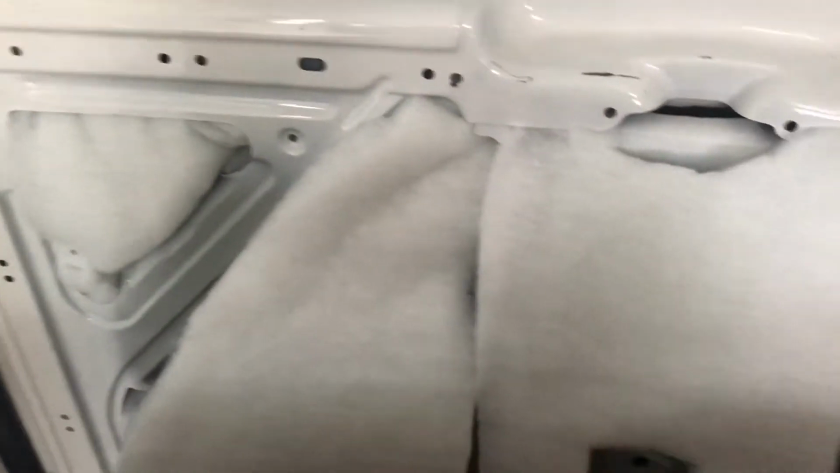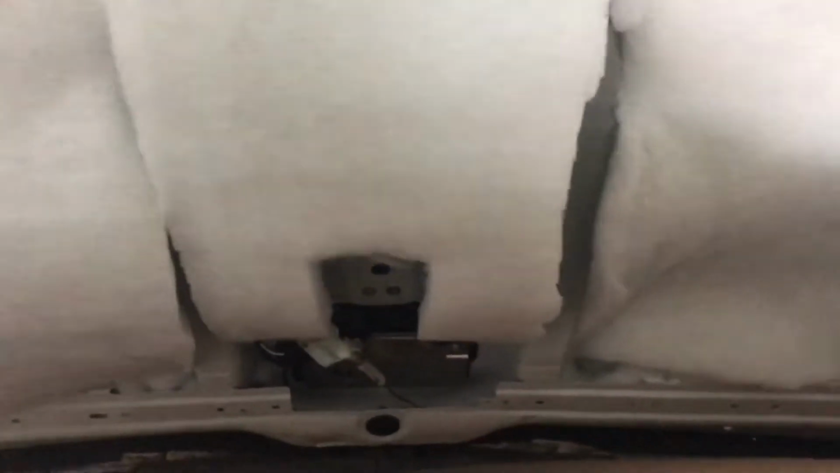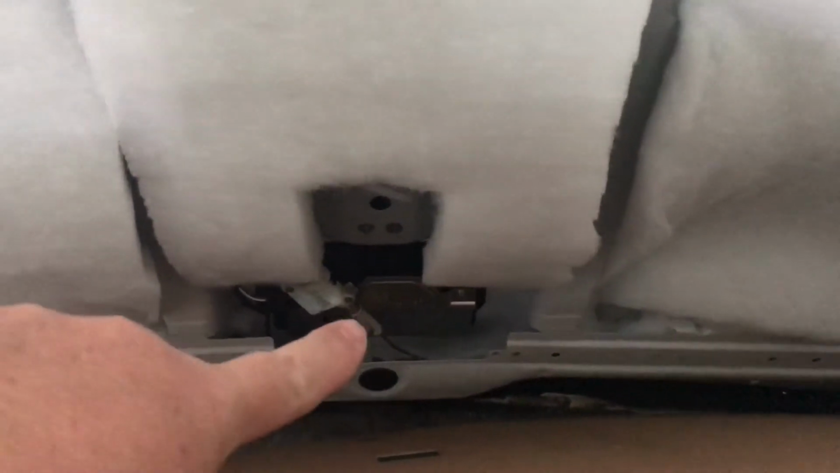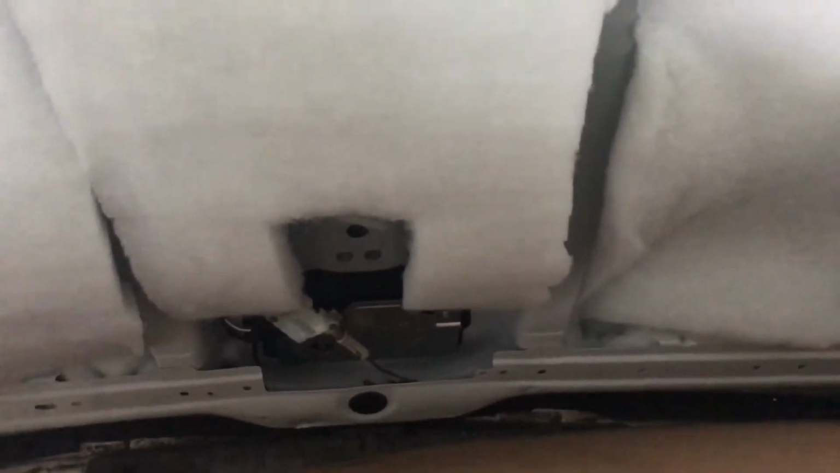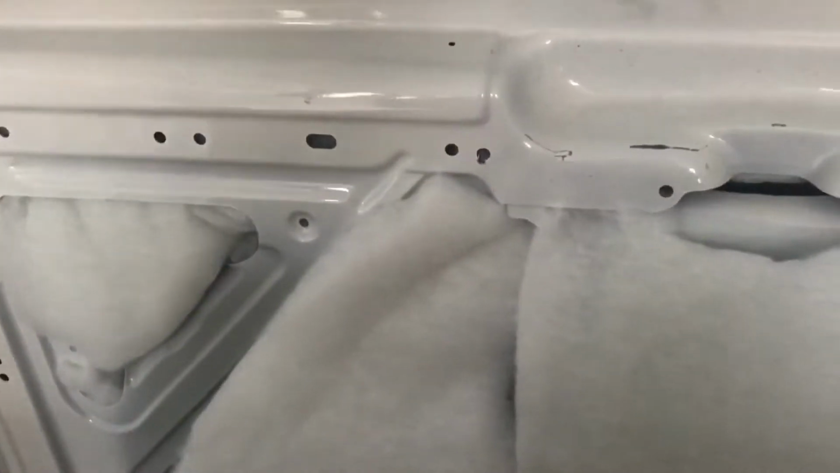Right, there we go. Silver foil, I've put the wadding on. I've not put any silver foil in the bottom because there's a lot going on in the door. There's a lot of cross members, and there's the mechanics down there for the door lock and everything. There's some electrics up here somewhere. So I've basically just absolutely stuffed it with this white stuff. It's just spilling out. There's so much in there. So that should be okay.